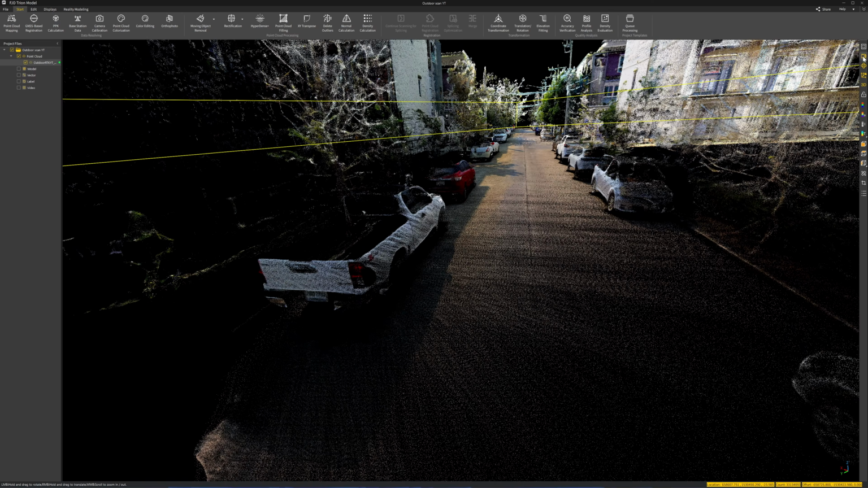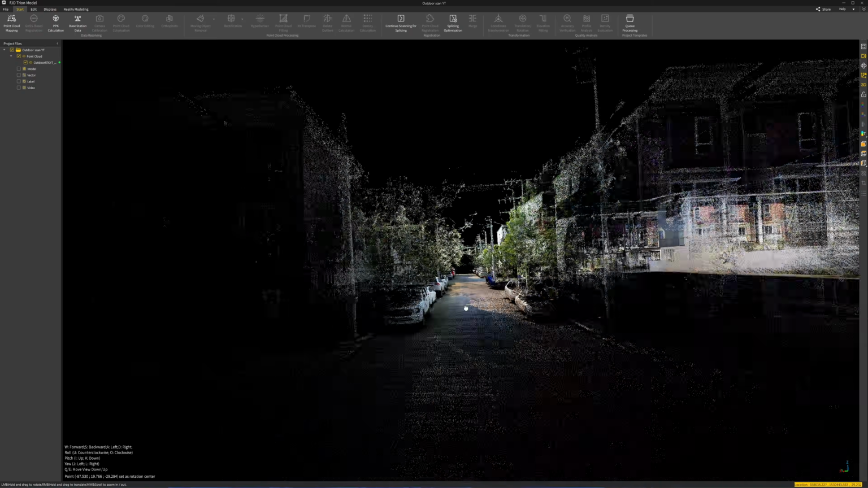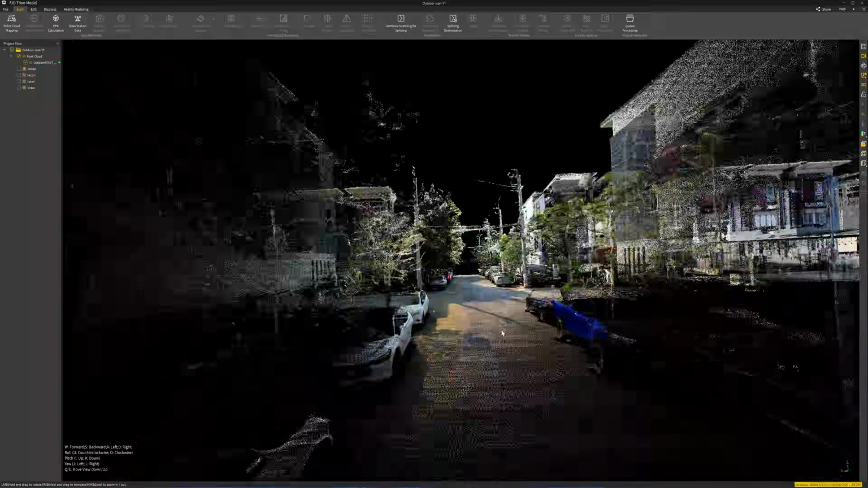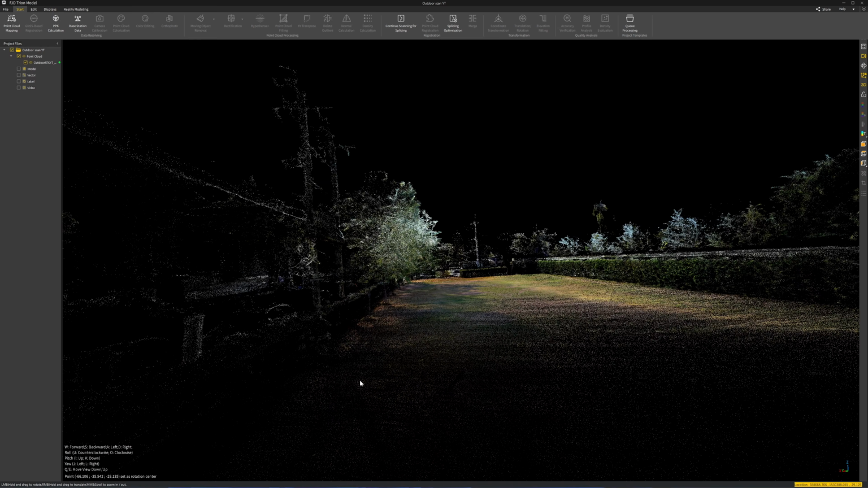Okay, I will initiate the first person view. So if you hold your keyboard, it's going to move fast, but you cannot control the speed of the movement. Okay, this is what you're going to get for the quality of the point cloud.